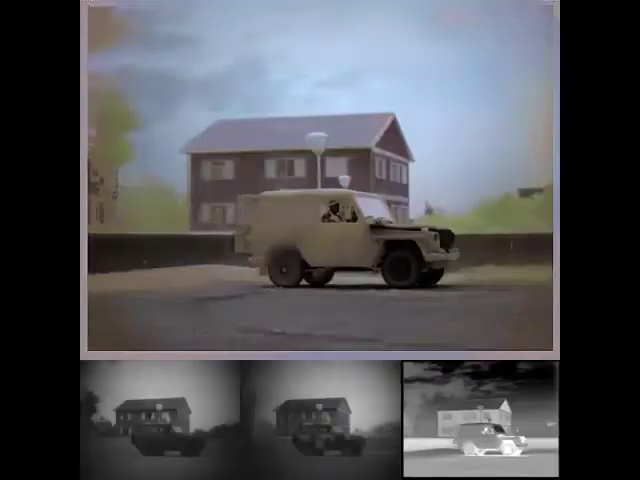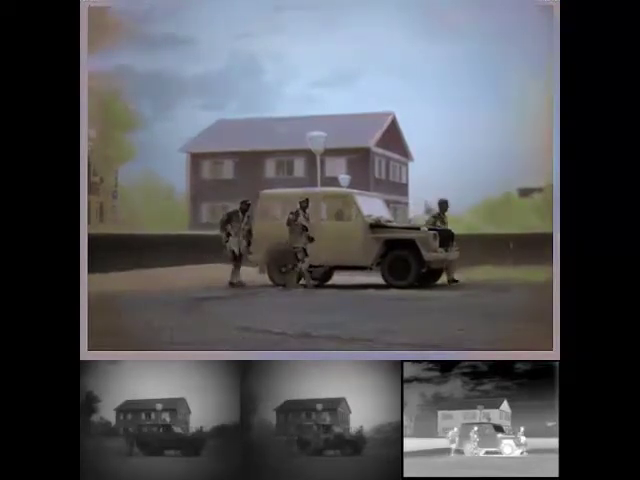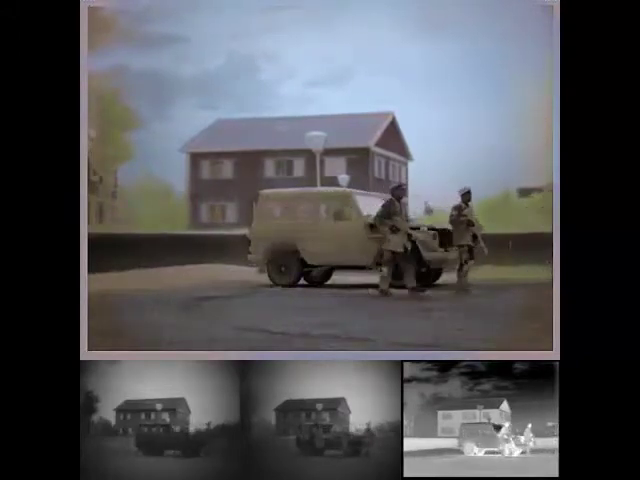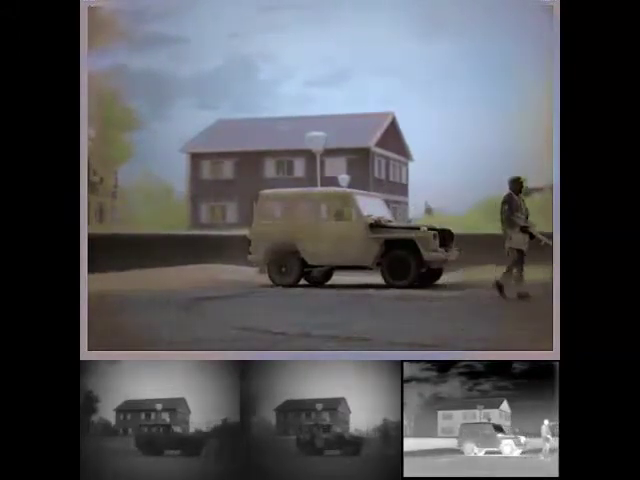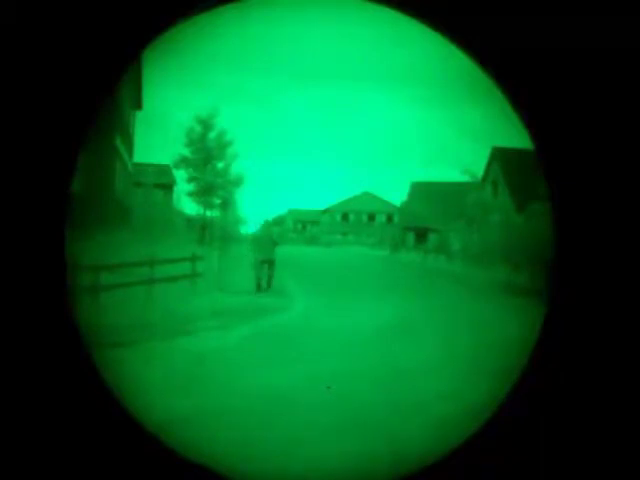Recent technological developments enable the application of color-to-night in compact portable devices. This allows the deployment of color-to-night for dismounted surveillance operations, as shown here. Note how well the sky and the vegetation is represented in this image. As a comparison, we here show a standard night vision goggle image. It's much harder to distinguish details in the scene because they all have the same shades of green.